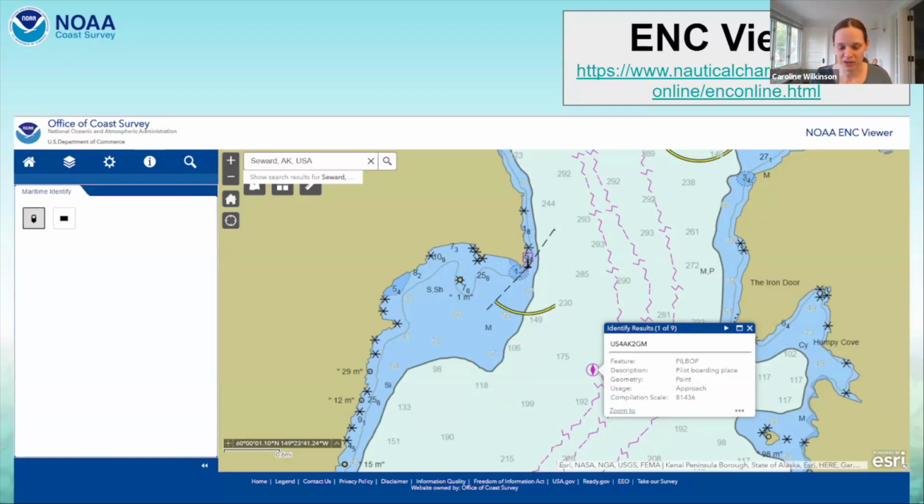But if you want to play around with it on your computer, on your phone, nauticalcharts.noaa.gov is the place to do it. Not quite as optimized for the cell phone yet, but certainly well optimized for a computer browser.